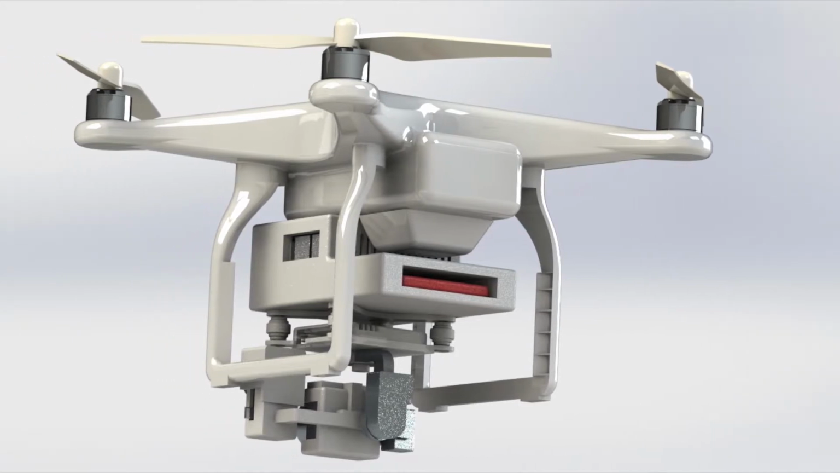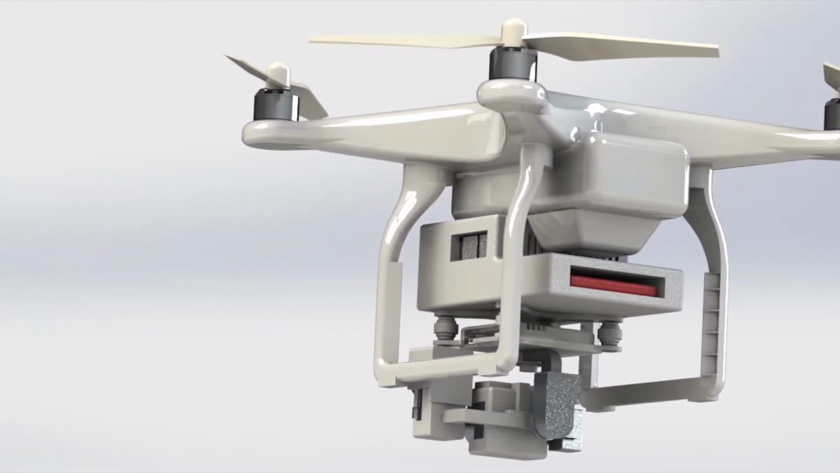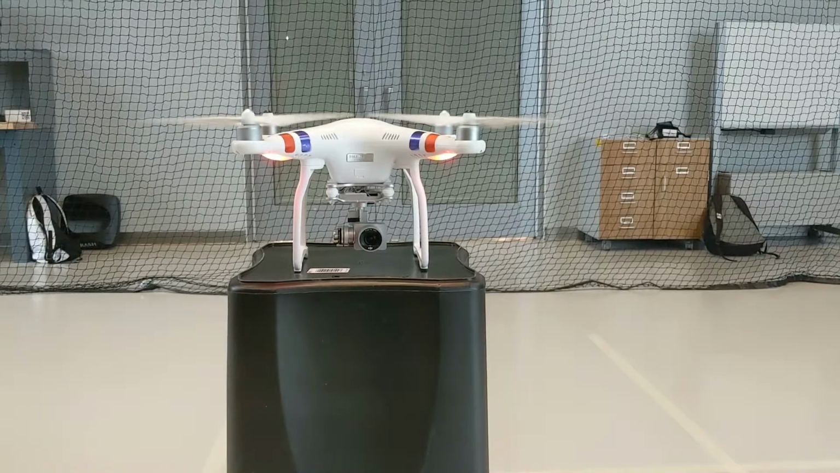With its versatility and usefulness across many industries, our Universal Thermal Imaging Kit can be the solution that you are looking for.